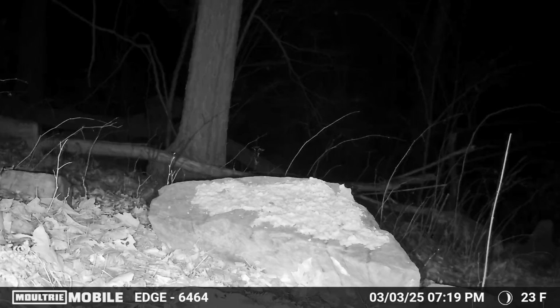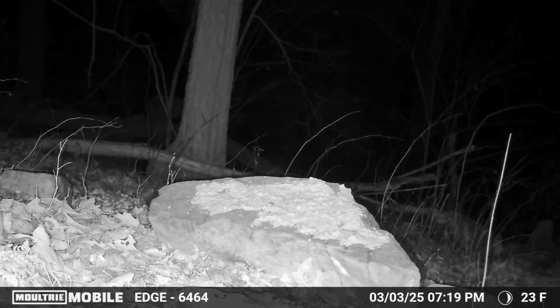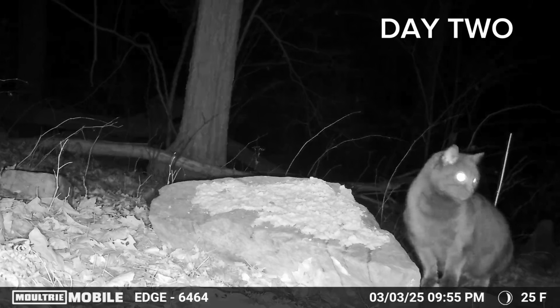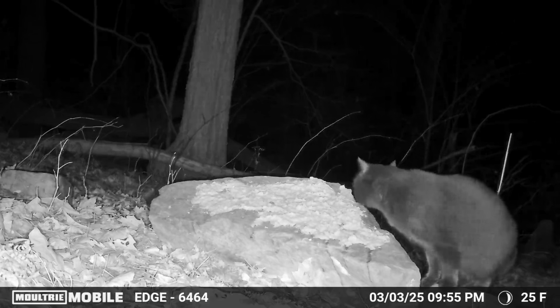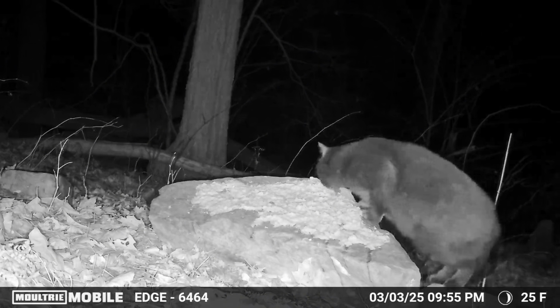In this next clip, we have the second visitor to the tuna pile, and it's actually a cottontail rabbit. You can see on the left side of your screen there, and he moves on his way. And it's probably a good thing that rabbit got out of there when he did, because just a few hours later, there's a big black house cat that's coming by the tuna pile.